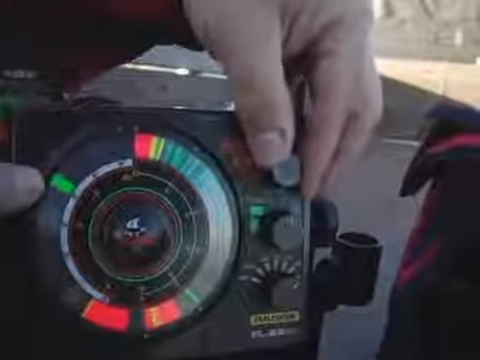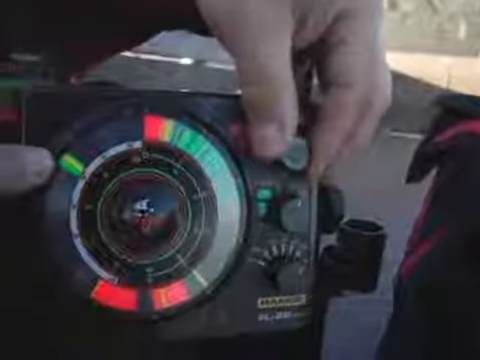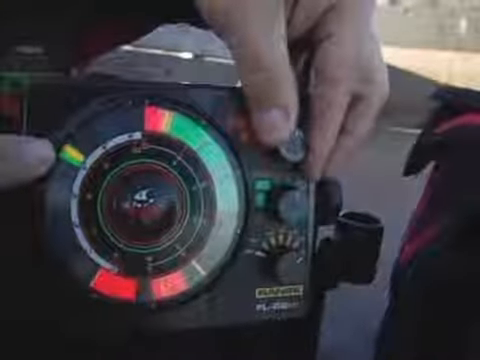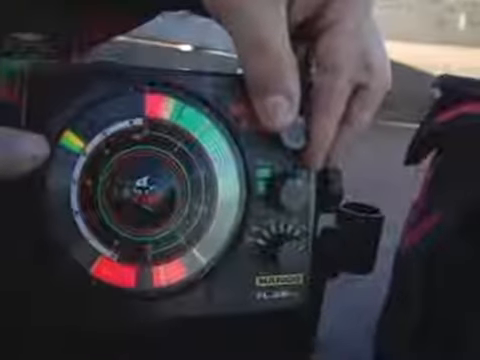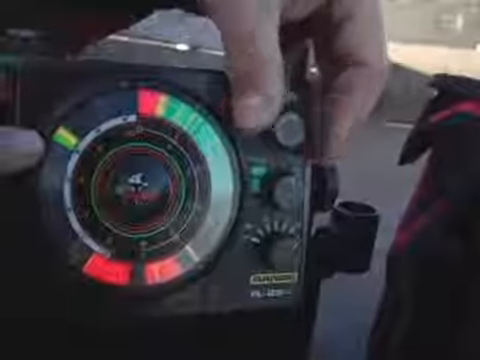I'll turn up the gain. In the orange setting, I've got target separation here as well. 2 different, remember, these are 2 split shot, 1 inch apart in 40 feet of water.